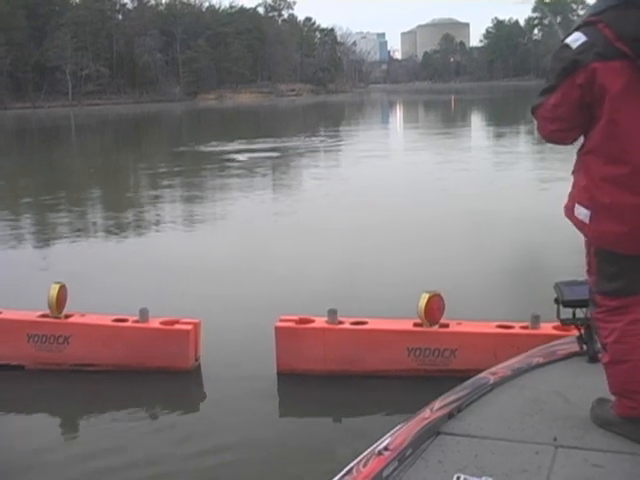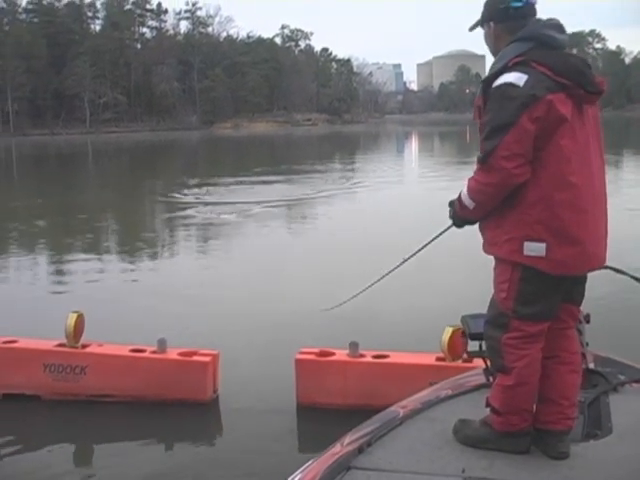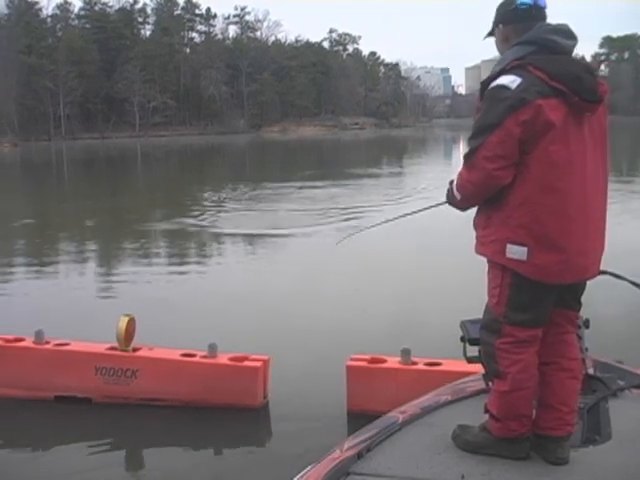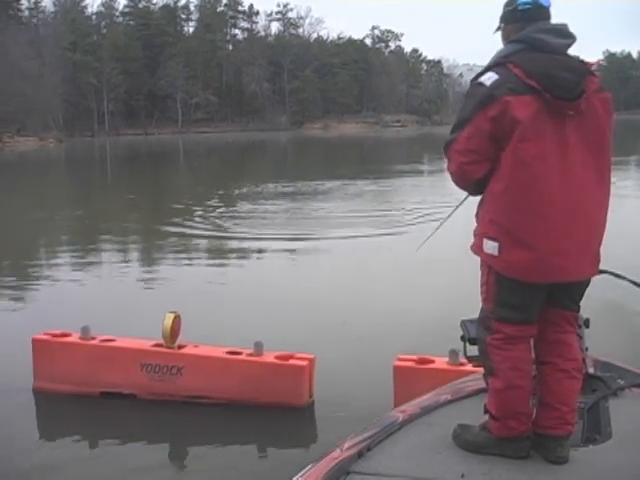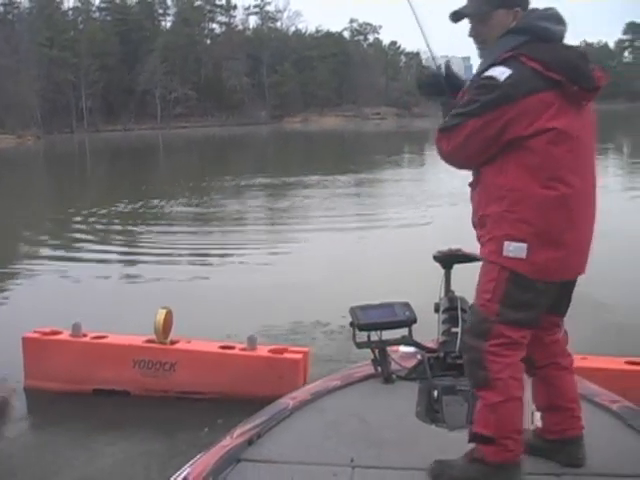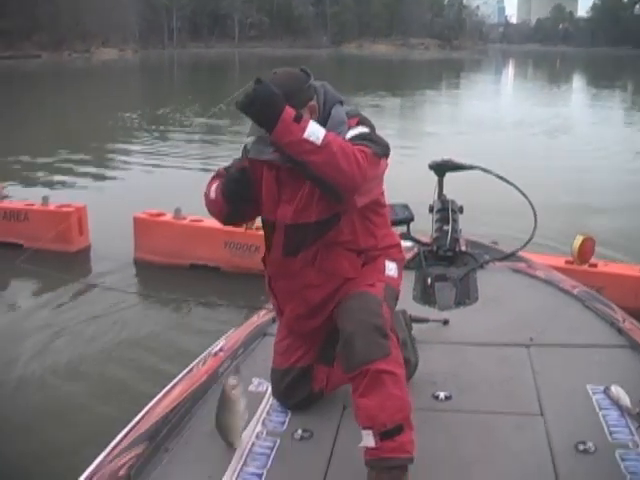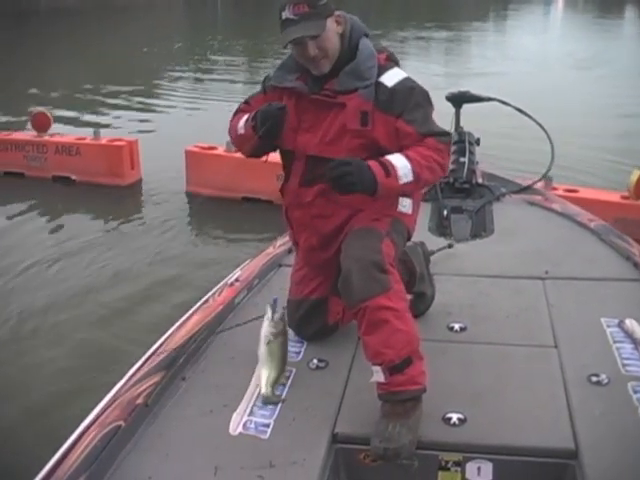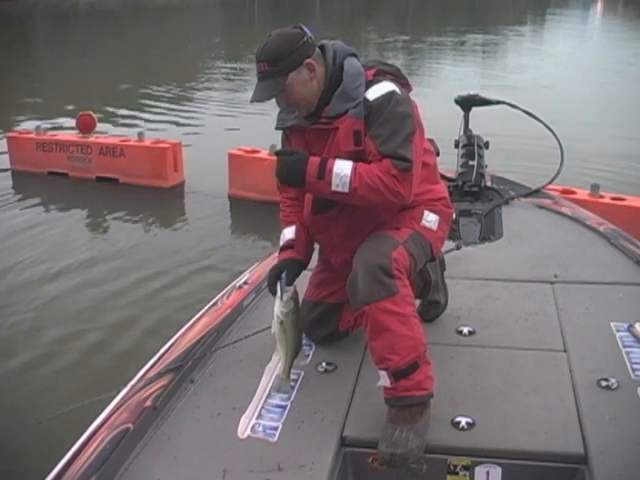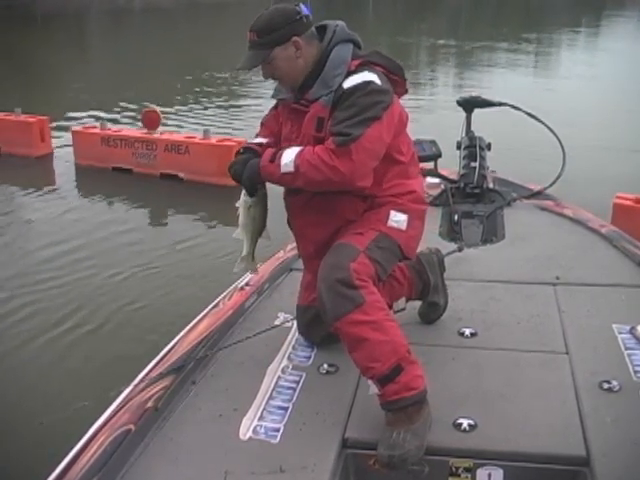Gotta love it. That was funny. Threw it out there, was letting it sit and just letting the ring settle, and just as I was getting ready to twitch it, I saw the fish come up and boil under it.